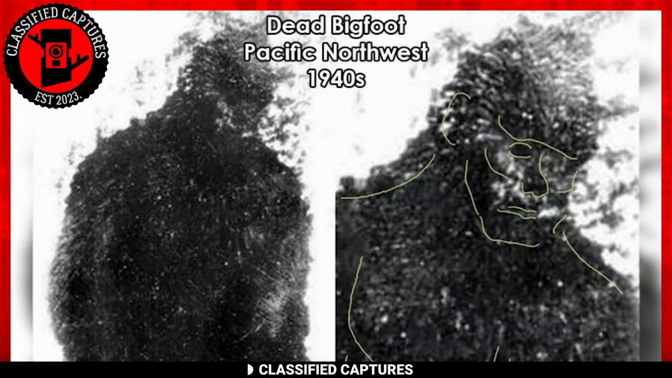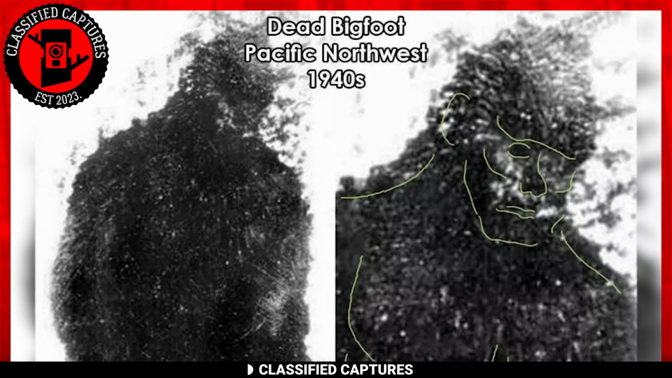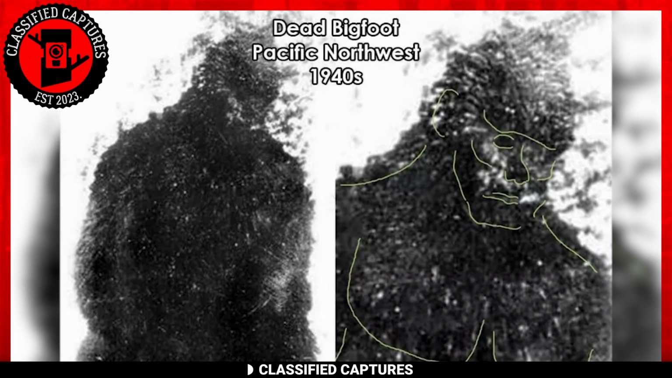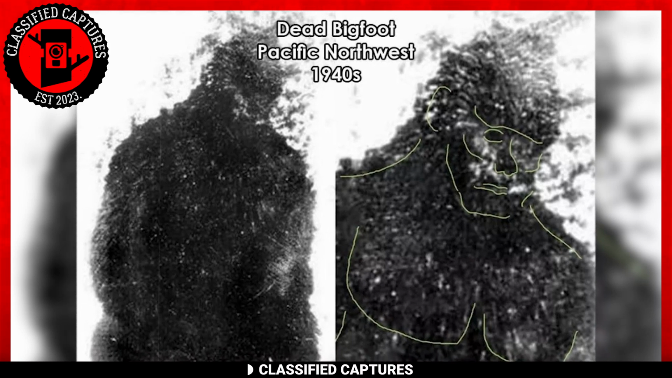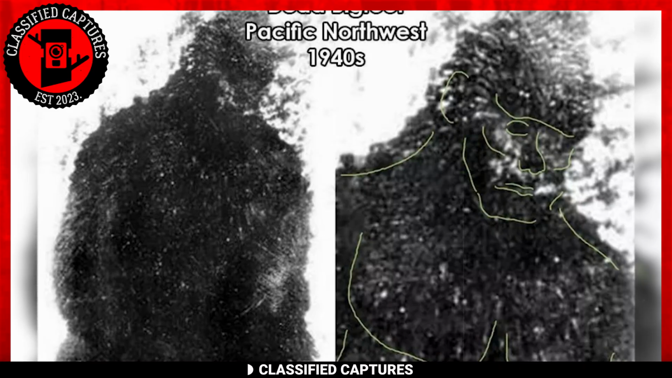This image is supposed to be a picture of a Bigfoot lying on its back, dead. If you ask me, however, I would say it looks like it was lying on its face instead, but, well, what do I know? And beyond that, the image was apparently taken in the 1940s. This should explain the black and white nature of the image and lack of detail. But what do you think? Does it look legit, or does it sound like a fabricated tale to you? Let us know in the comments section.